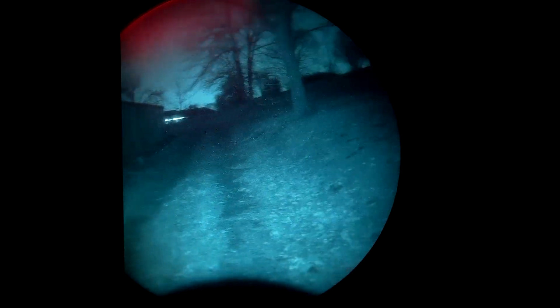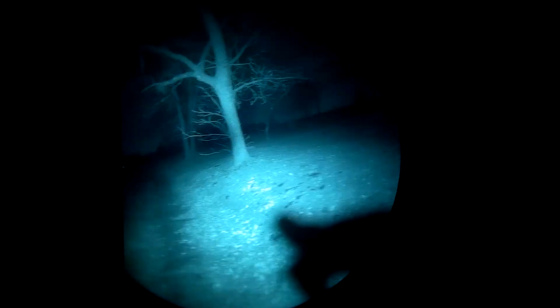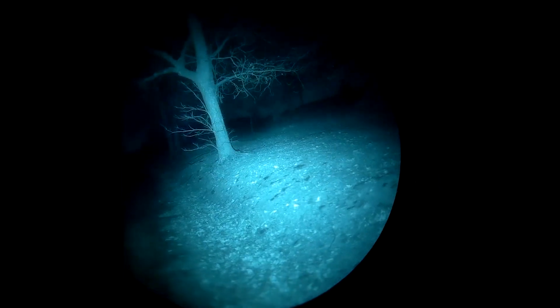Watch. Illuminator. Yeah, there you go. Almost useless. But this, oh yeah. Easier target identification. Well, to a long distance. Works great.